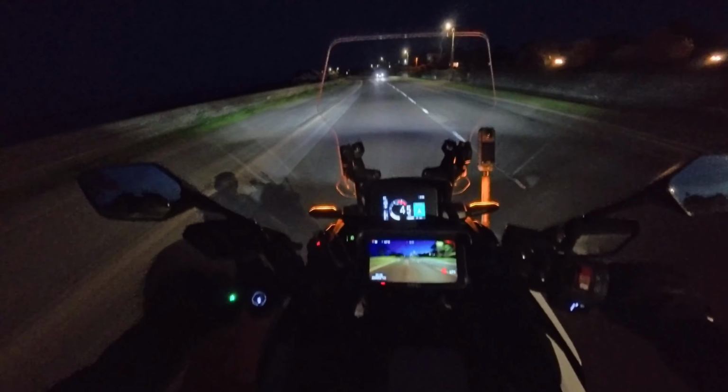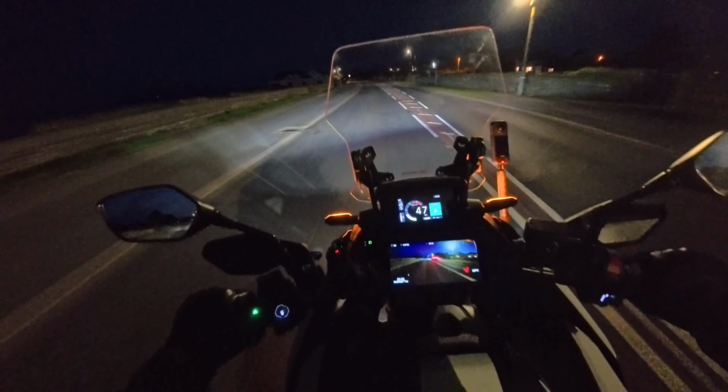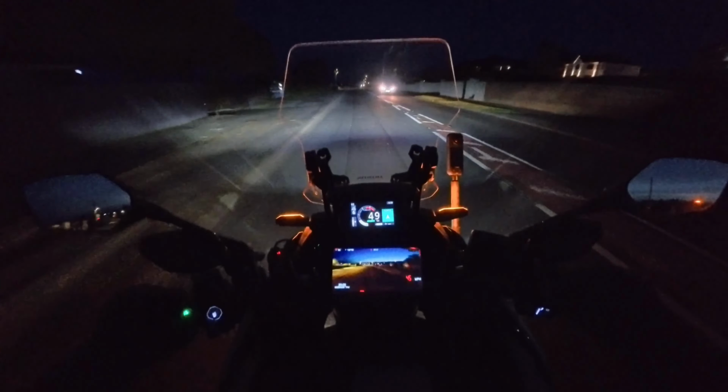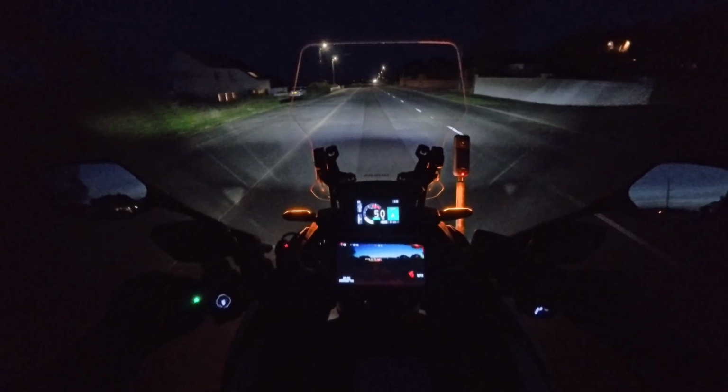This is actually my first trip out on the NC in the dark, and I'm very impressed with the lights as they are. I'm very impressed with the bike overall, to be honest with you.